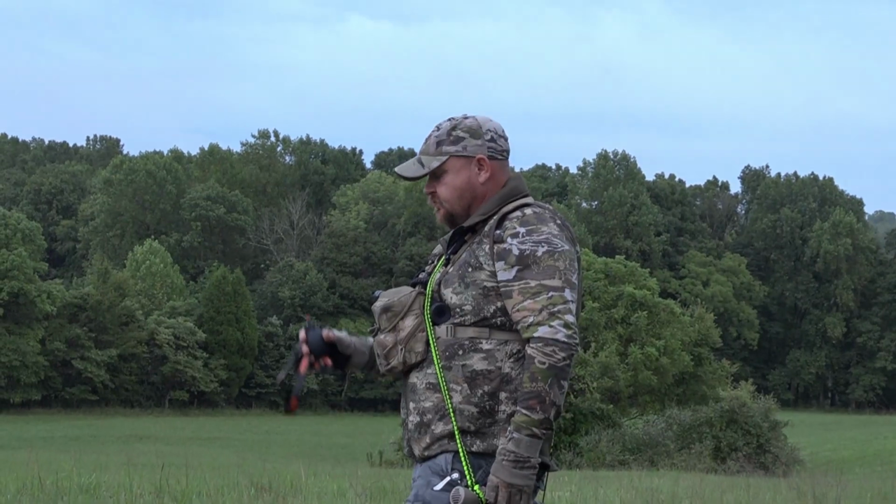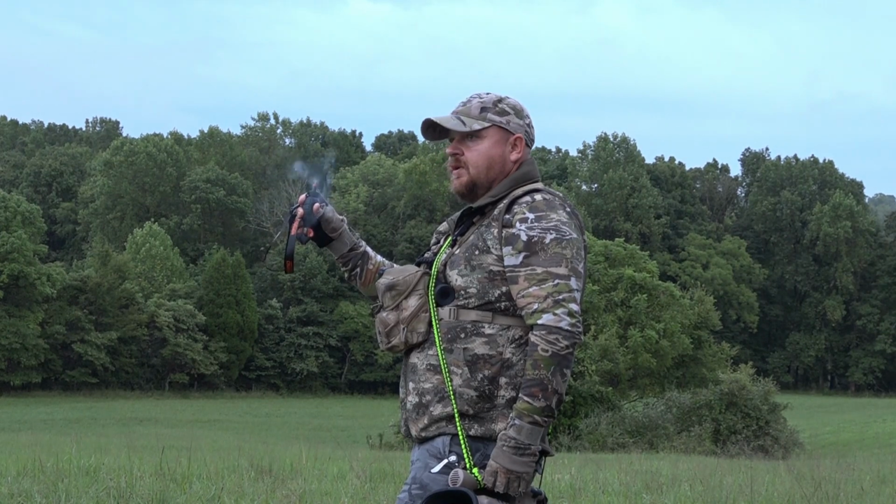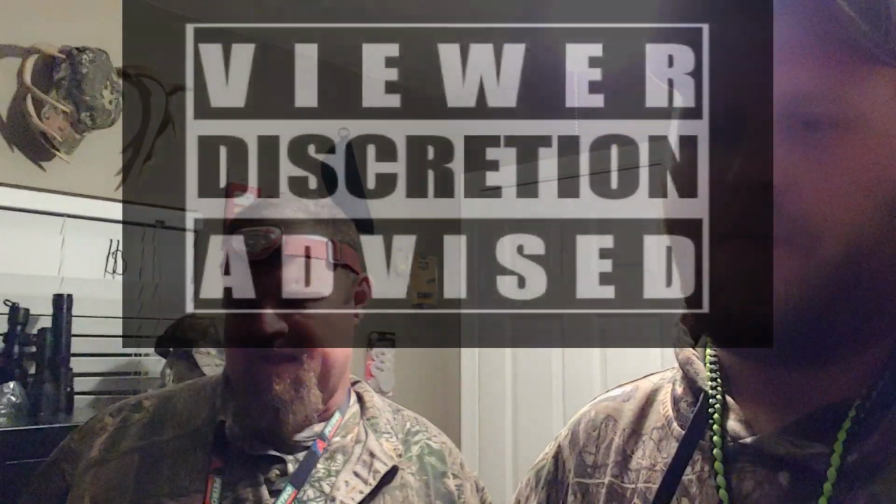Temperature drop. We ain't really got a lot of wind, but 5 mile an hour wind's good wind. Oh yeah. Dog father says we ain't got good wind yet. We're gonna try to meet up with him a little later. He's out playing cat and mouse with the old lady. He's stuck in the house, so we're gonna go kill a dog, and we gotta call him to get him out. Yeah. He'll be out in an hour and a half when we start sending him pictures. Yeah, he'll be out. We'll get him out. We'll holler back at you guys here in just a little bit.